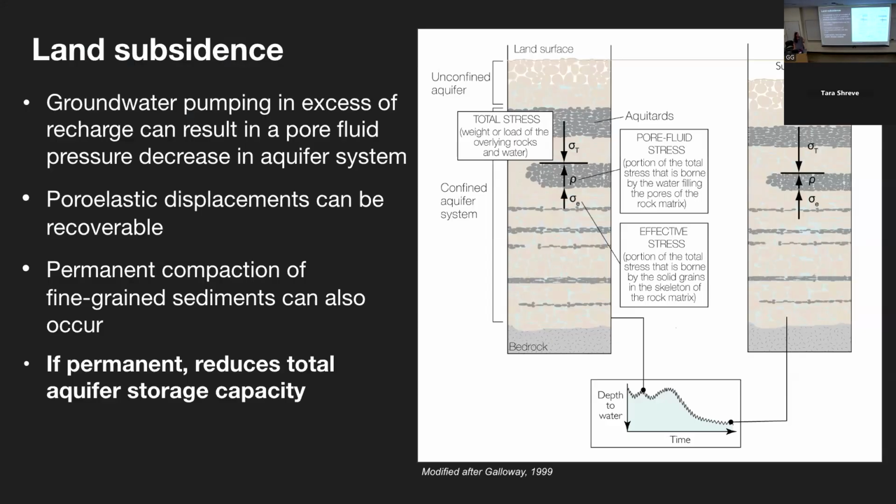Throughout arid regions of the world, land subsidence is occurring in aquifer systems when they become stressed due to groundwater pumping. The stresses within an aquifer are shown in this cartoon, where you have the total stress related to the overburden and the water within the pore space, which is balanced by the pore fluid stress and the effective stress, which is the amount of that total stress that's borne on the rock matrix and sediments.